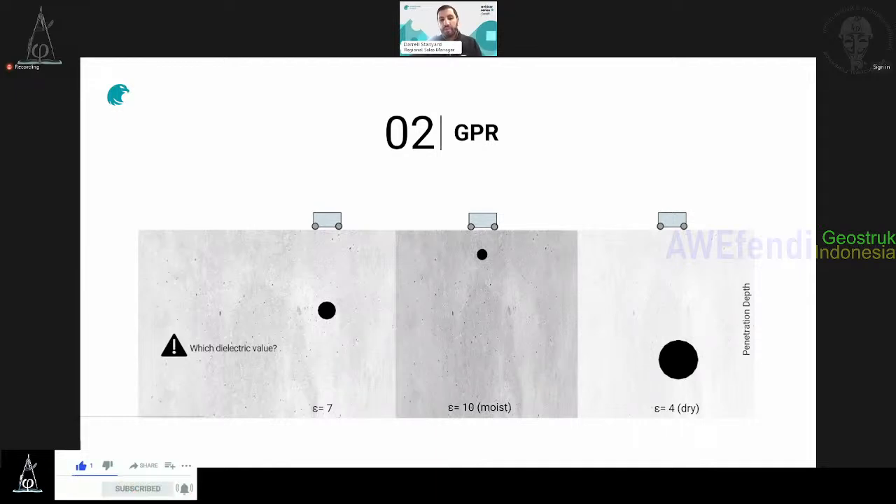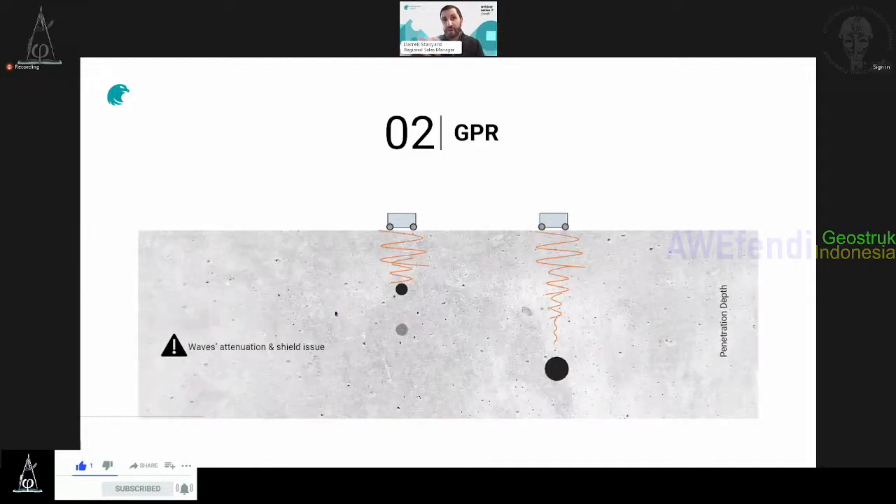The other issue is the attenuation of the wave. Unfortunately, the waves are not traveling forever in the universe. Its energy will be absorbed by the object and by the concrete depth. And you also have the shielding issue. I explained it in the cross-polarization. You can be hidden by an object on top of you, and that's an issue. How to handle that? You had a clue. Cross-polarization can help you with the shielding issue. Attenuation, you will see after.